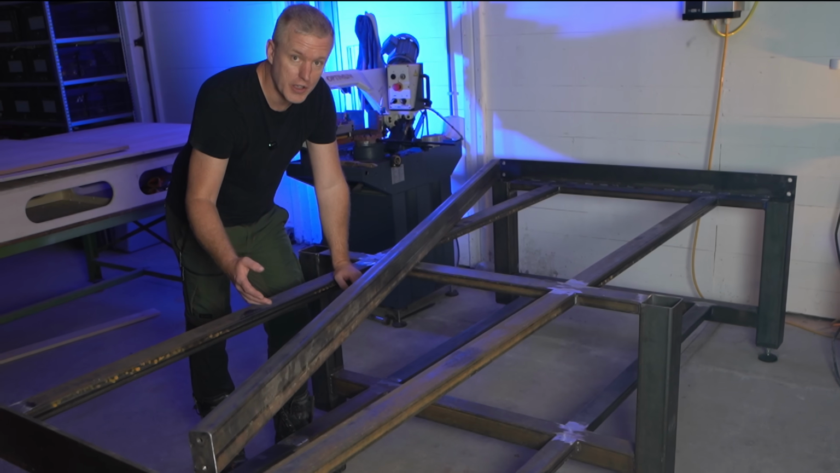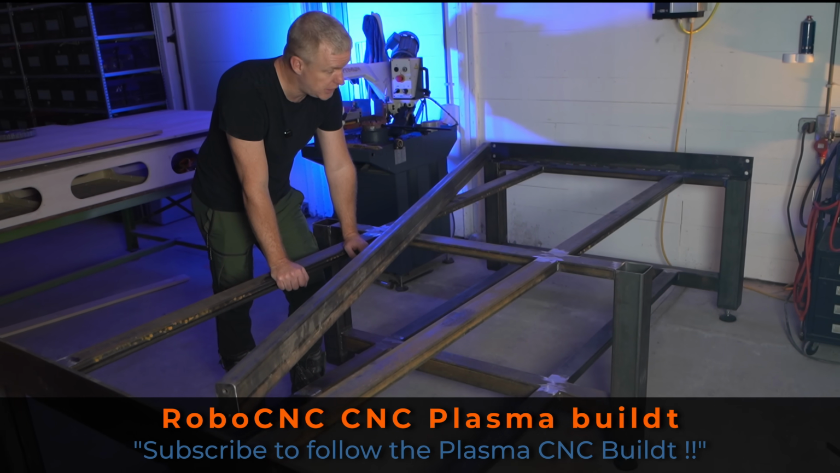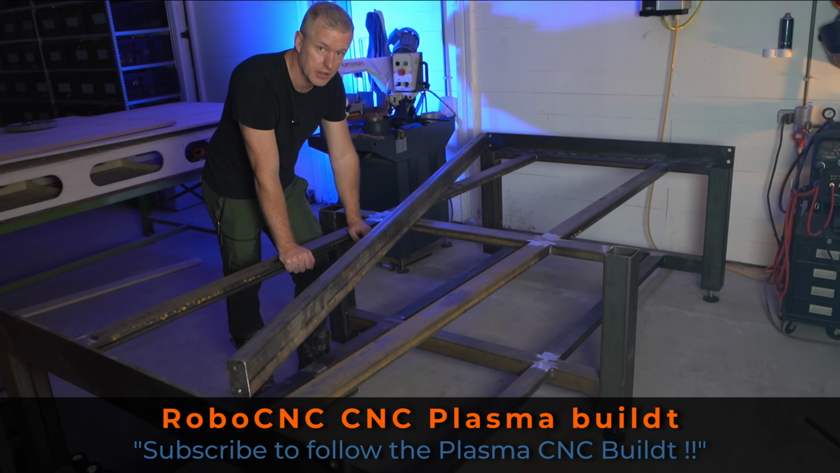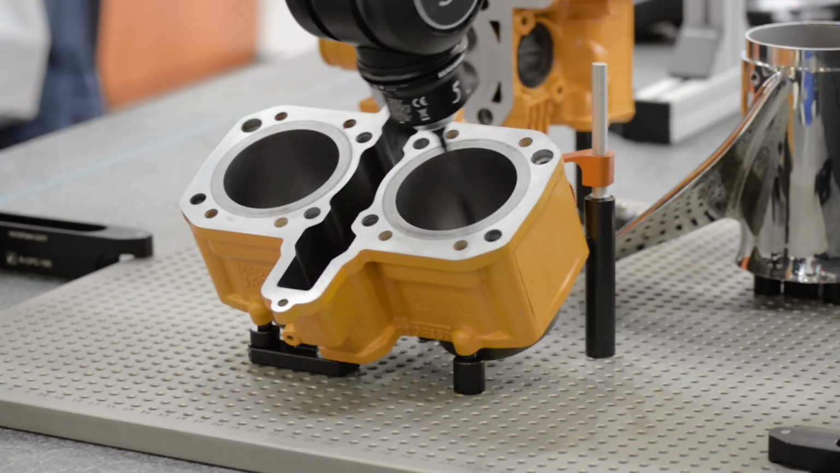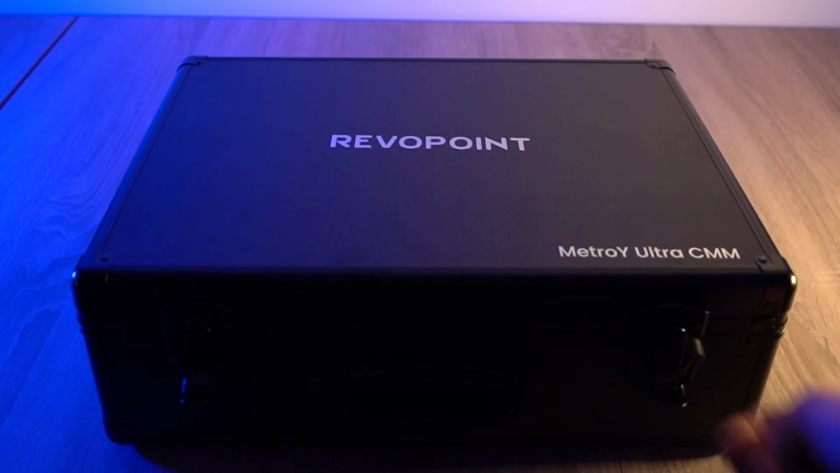So what if you're working on a completely new CNC machine for the YouTube channel and you need to do measurements on the framing? For years 3D scanning and metrology was only found in high-end inspection labs, but today it's finding its way into workshops like mine.